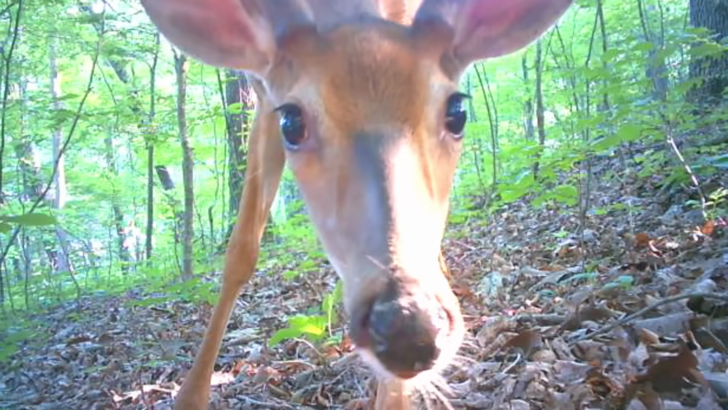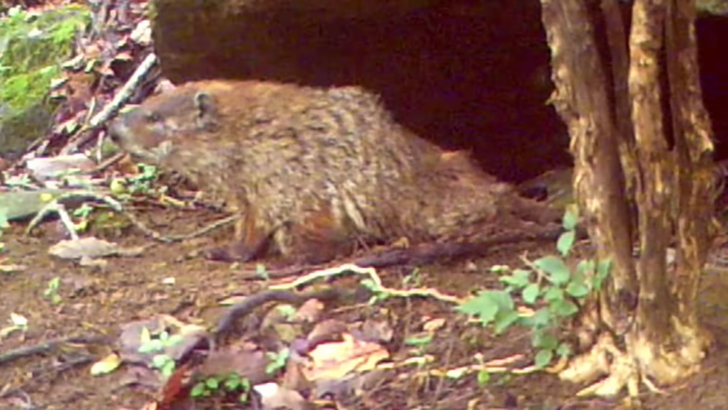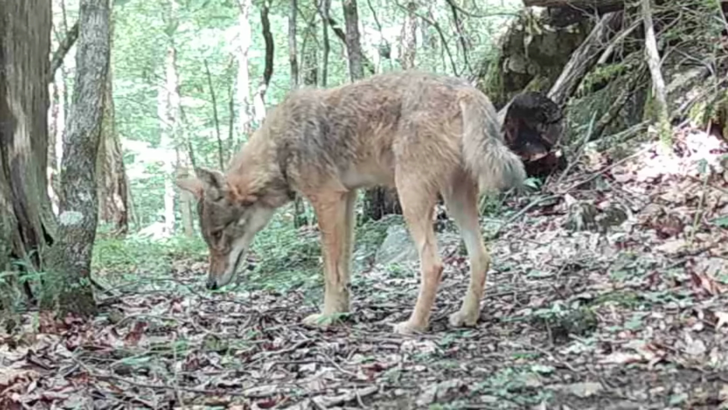Beautiful young bucks this week, and a birth-defected groundhog. And the turkey, they're still nested, but they're moving around. But so is them old coyotes.